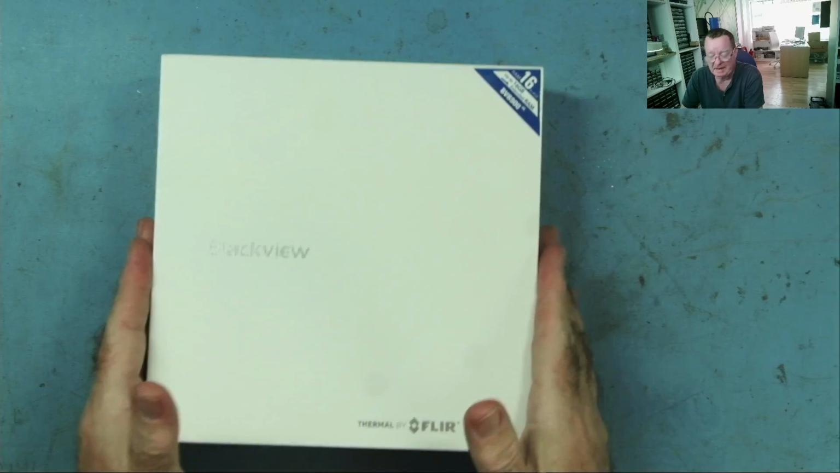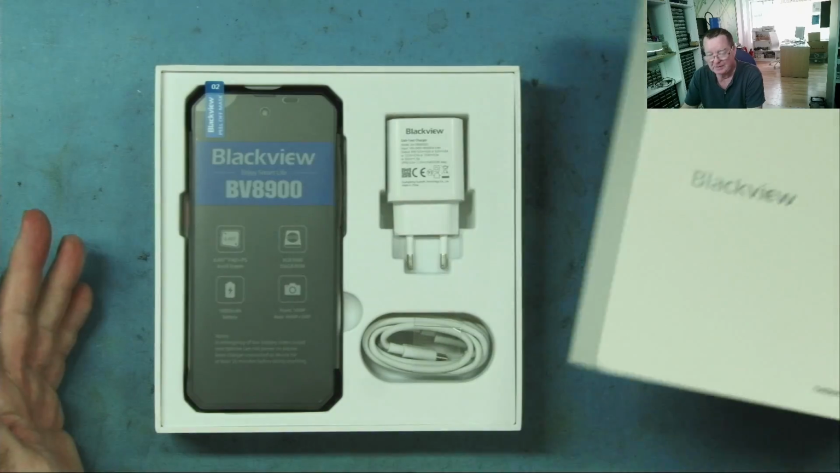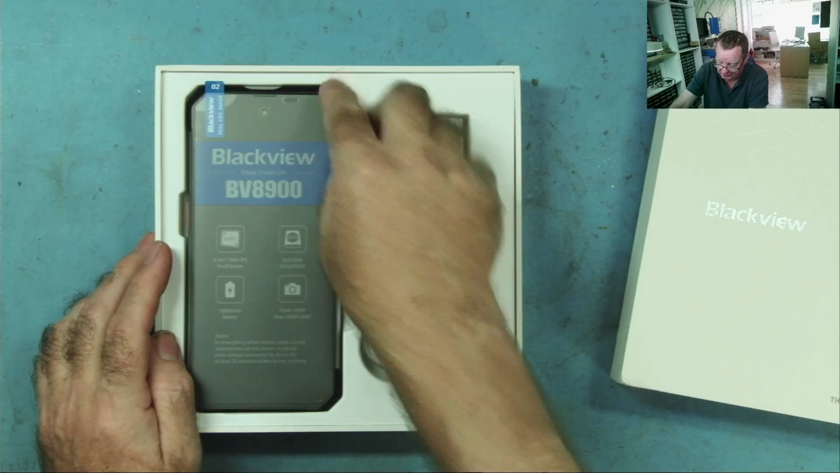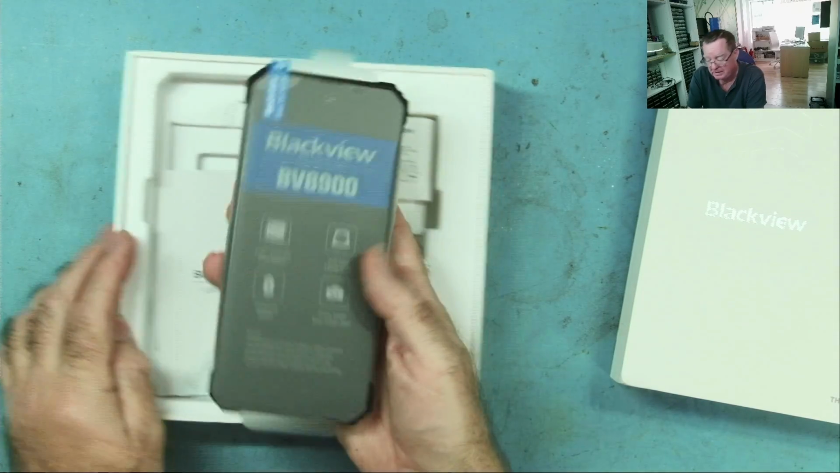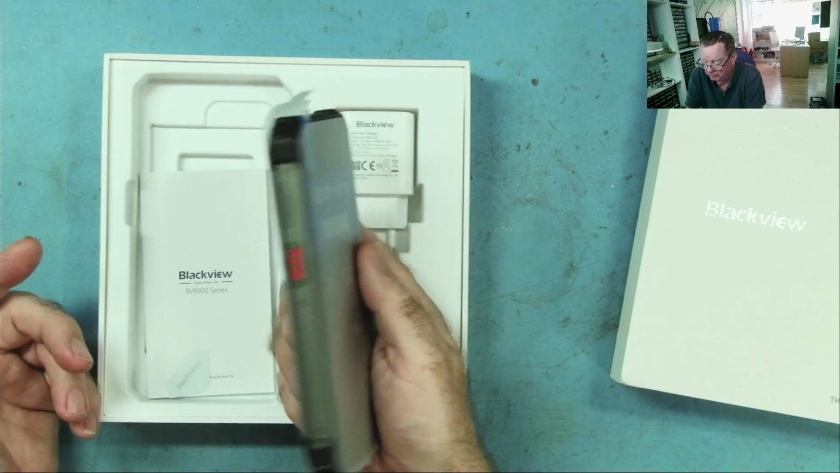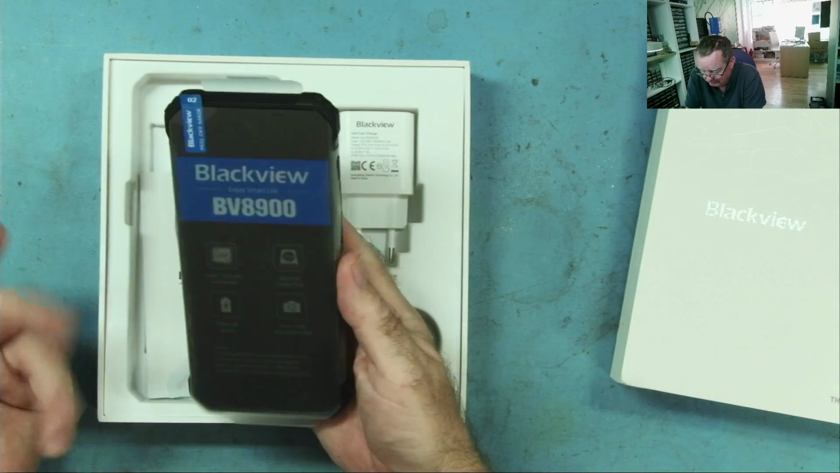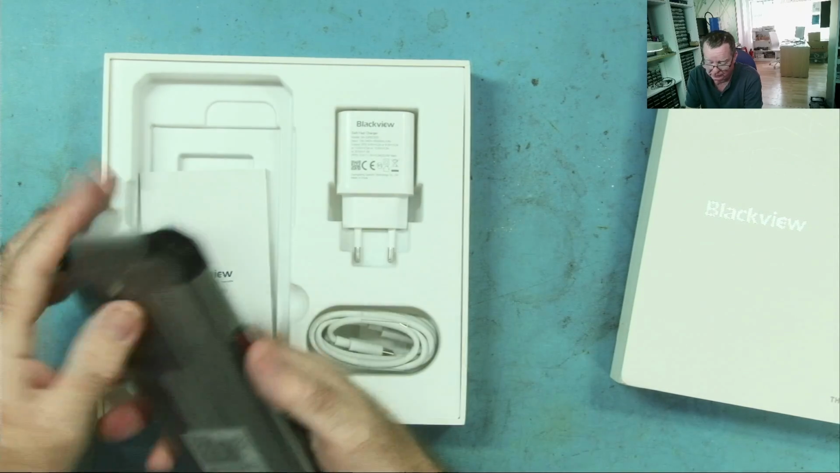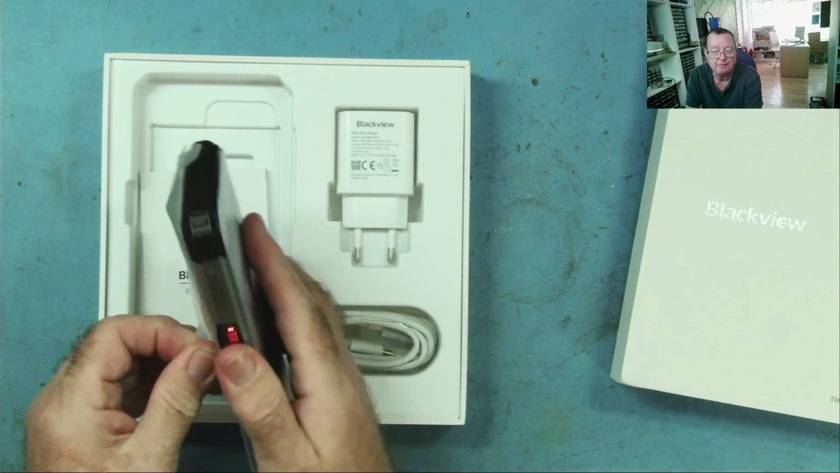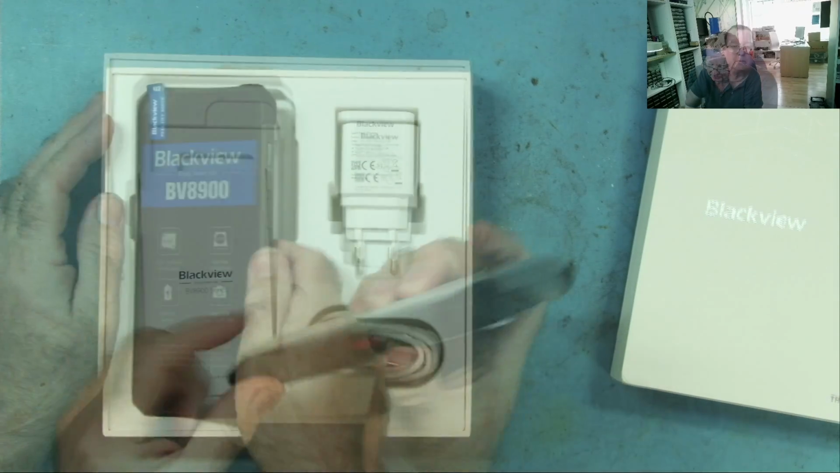The BV8900, like all Blackview phones, because they specialise in this, is a rugged phone. The purpose of this one in particular is effectively for use in active lifestyles, mountaineering and suchlike. This is waterproof, it's drop proof, shock proof. We can just get inside it and we will see.